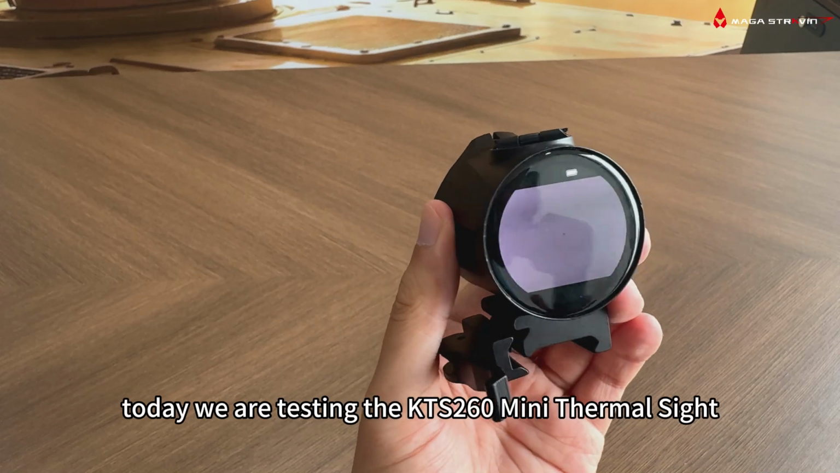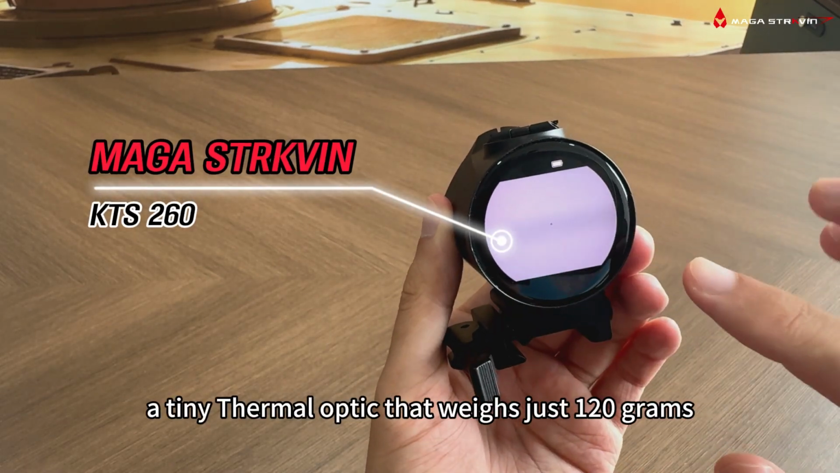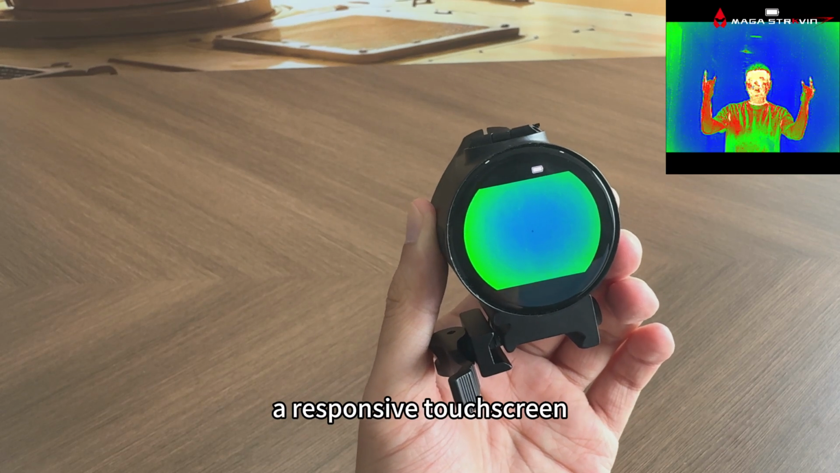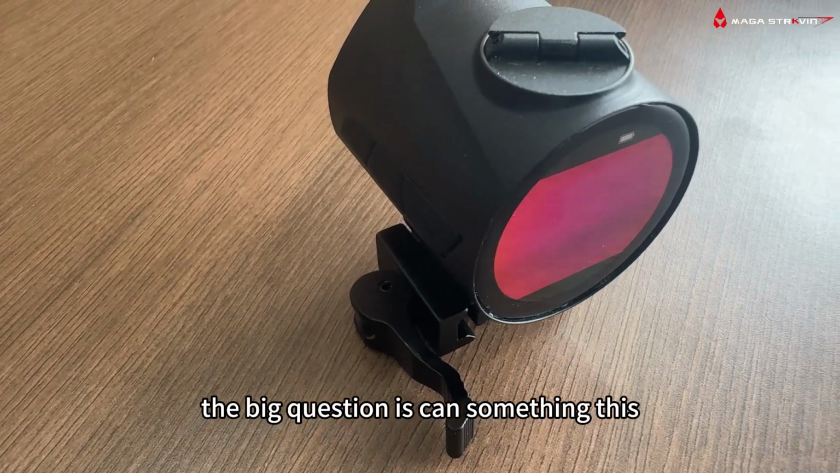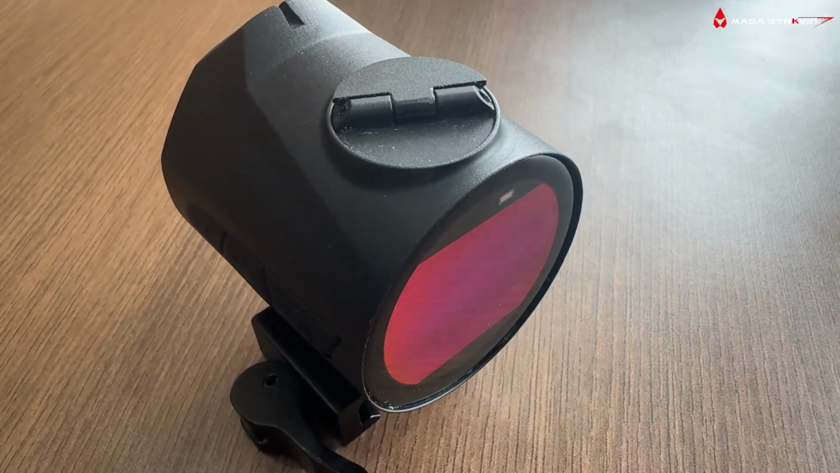Today we are testing the KTS 260 mini thermal sight, a tiny thermal optic that weighs just 120 grams, yet claims to deliver AI-enhanced imaging, a responsive touchscreen, onboard recording, and enough durability. The big question is, can something this small actually perform in the real world? Let's find out.